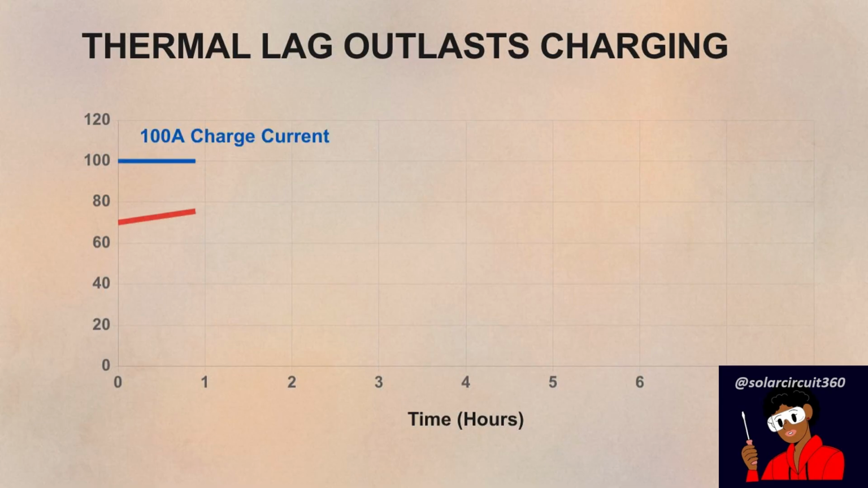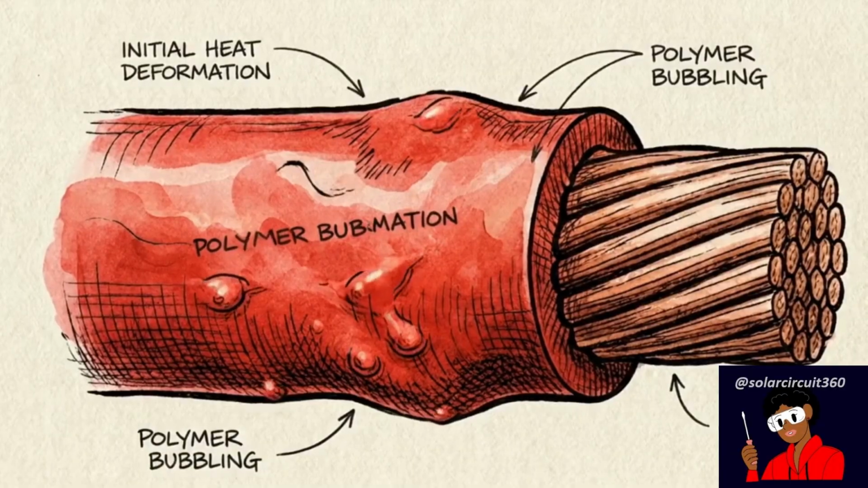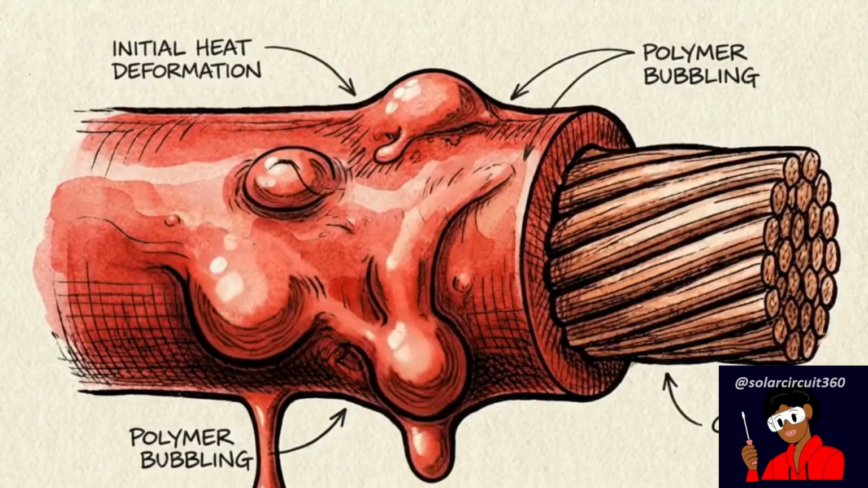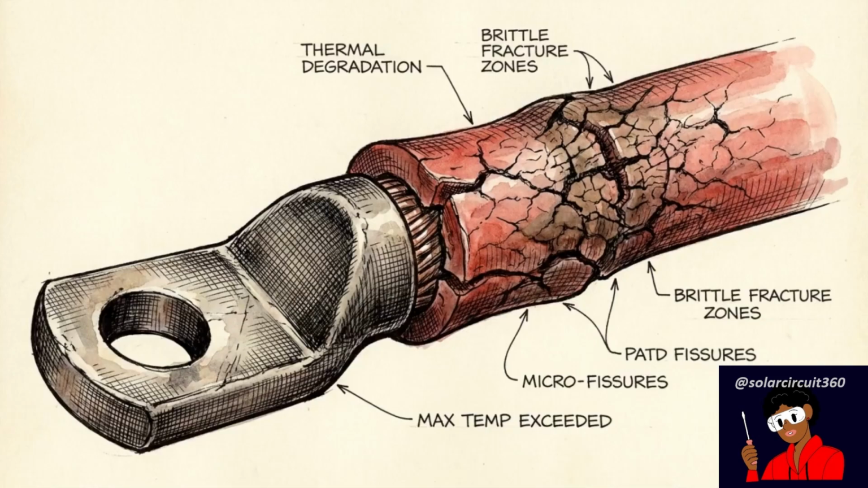In real-world operation, systems experience thermal lag, where heat accumulates in the conductors and outlasts the actual charging period. This sustained, trapped heat leads to the gradual warping and blistering of wire insulation long after the active charge cycle. The failure progression starts with a slightly loose joint that creates a minor rise in resistance. This localized heat slowly bakes the surrounding insulation over weeks or months, degrading its structural integrity.